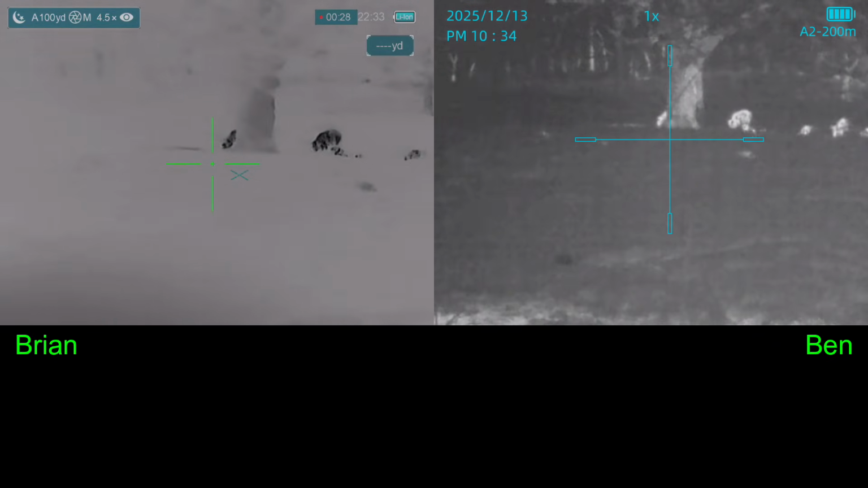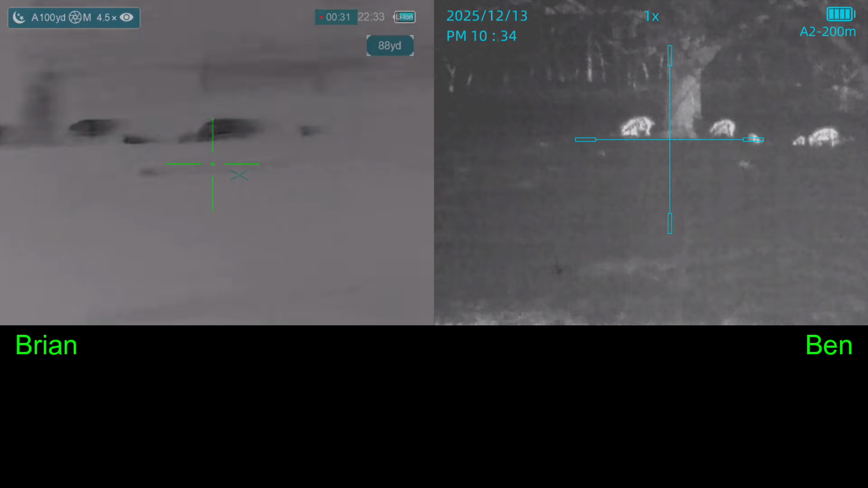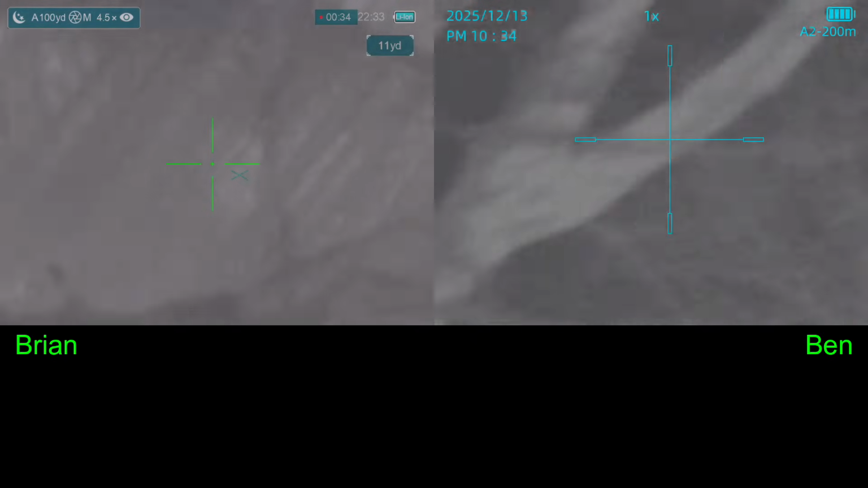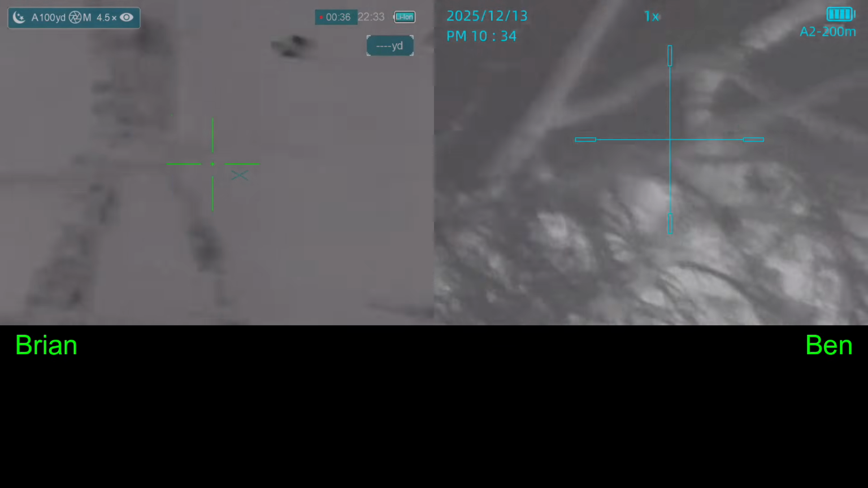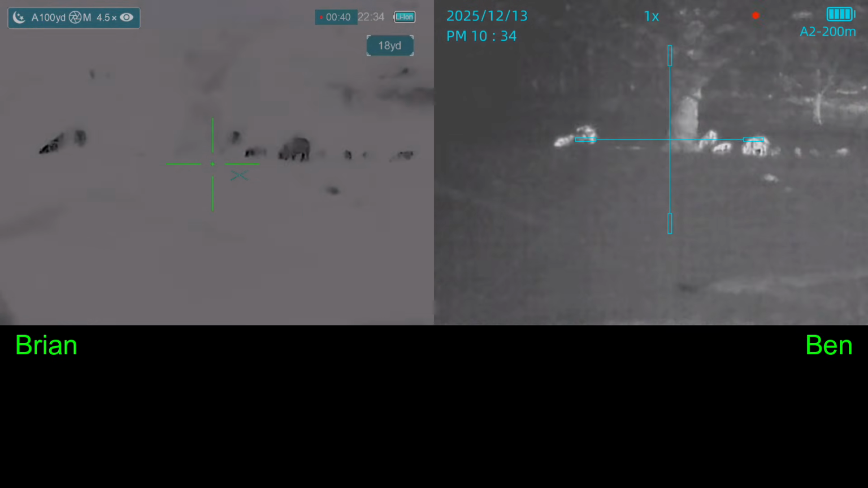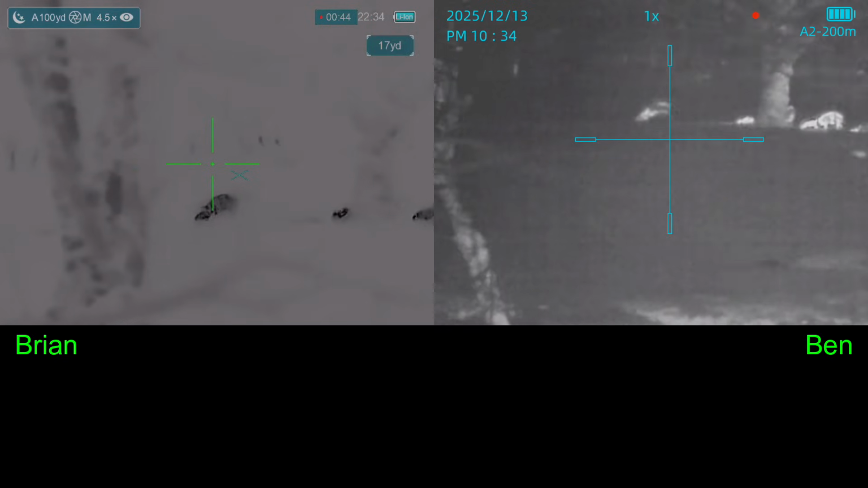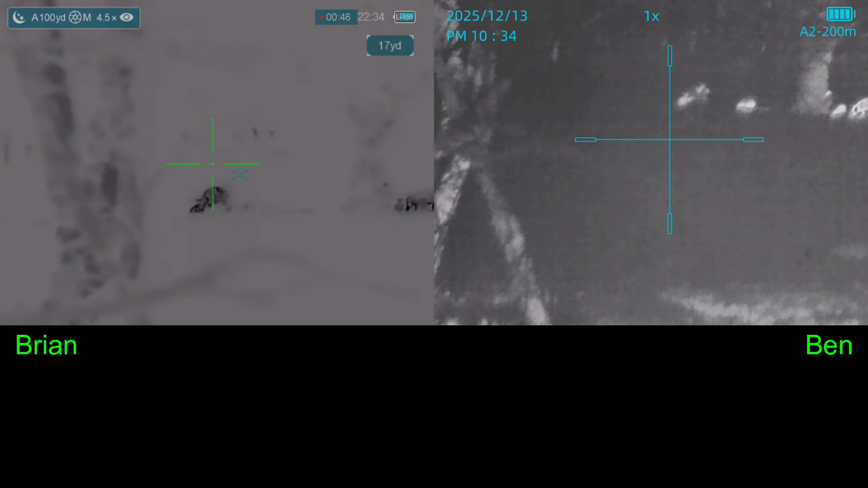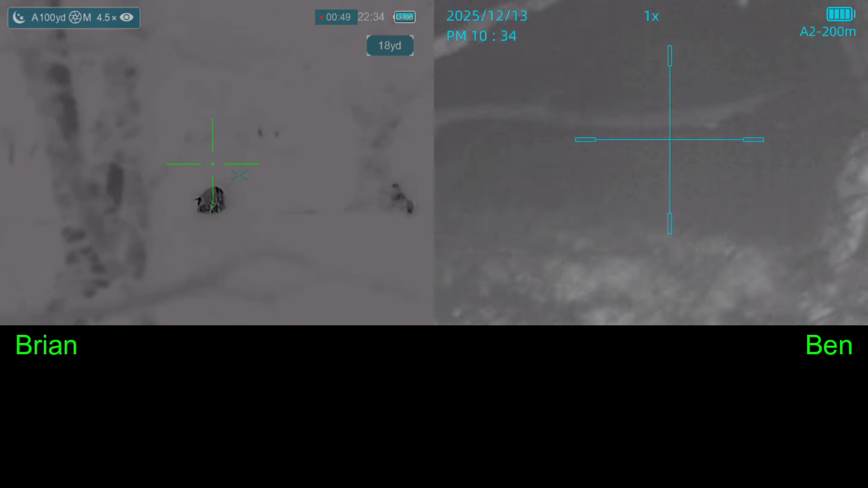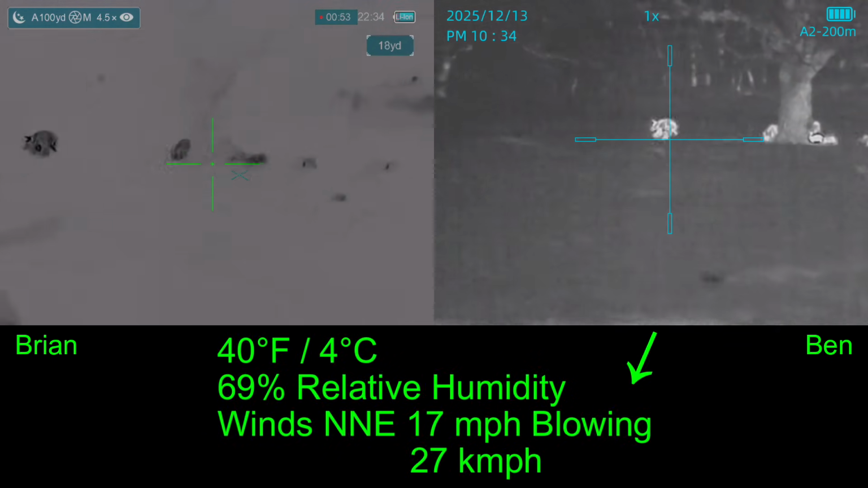Do I need to move left? Two steps. Do I need to move left so you can move left? So I'm moving left so that he can see better. And in the process, I lose the hogs on the left-hand side. And I'm going to tell him that I need to shoot hogs on the right. He needs to shoot hogs on the left. Can you shoot a pig on the far left? He gets that confused with shooting a pig to the left of the tree. And I'll shoot on the right. Okay.